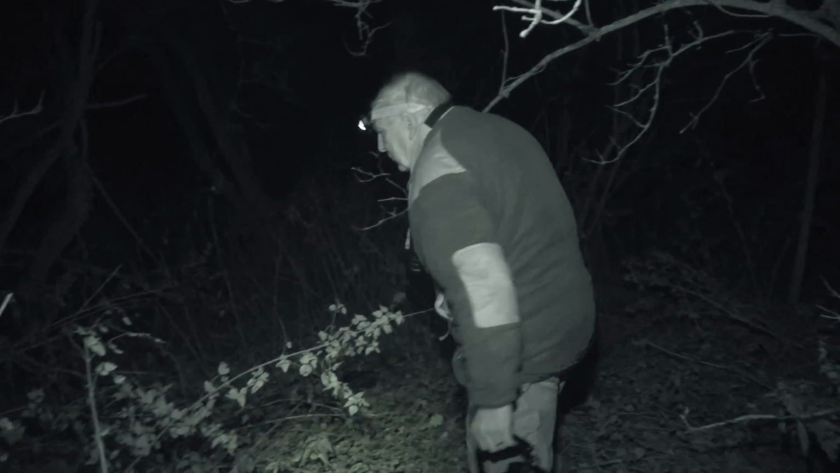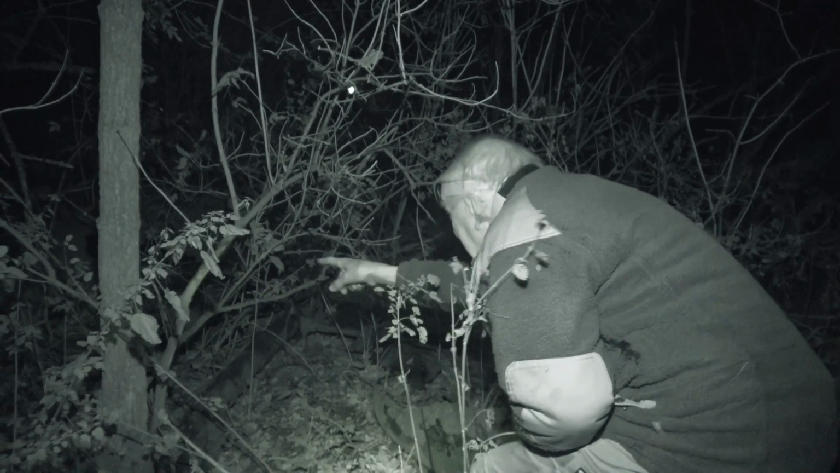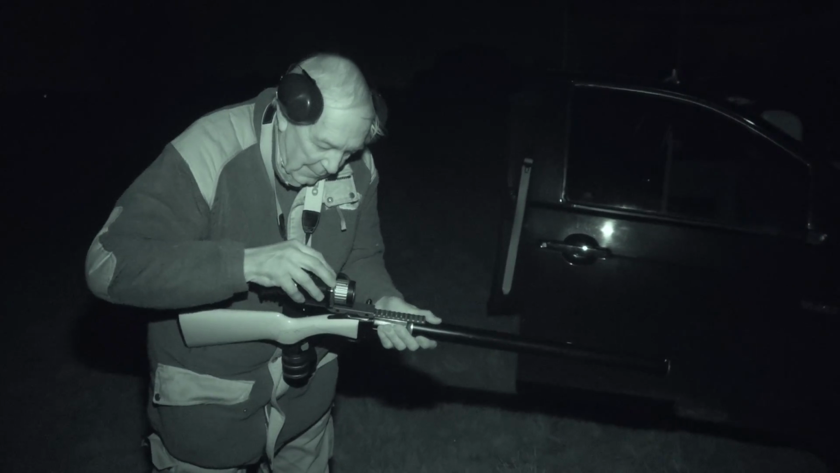Robert is happy with the results of his night's work, but he's not finished yet. He can't resist stopping off at another feeder on the way home. Right, see if I can get everything lined up.